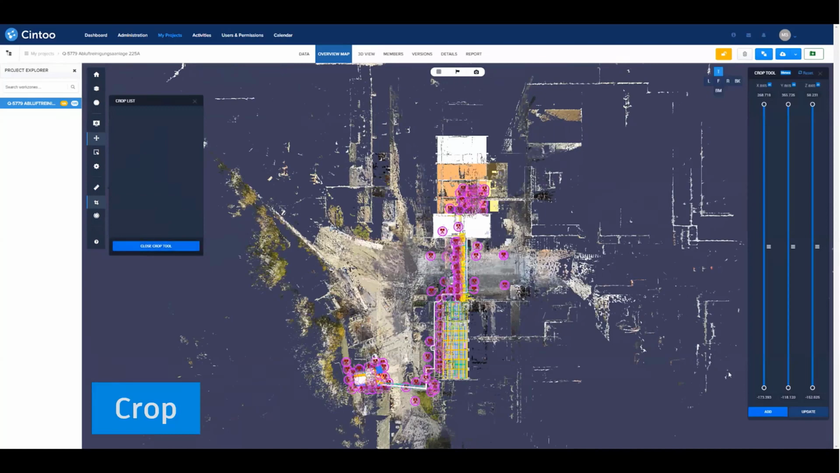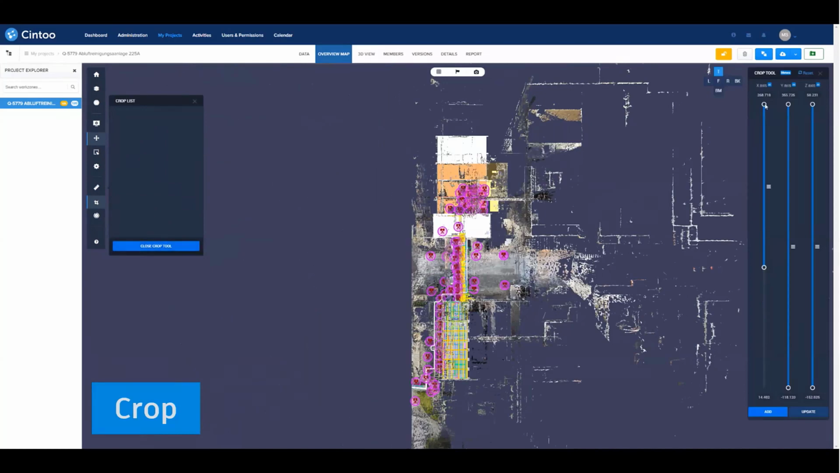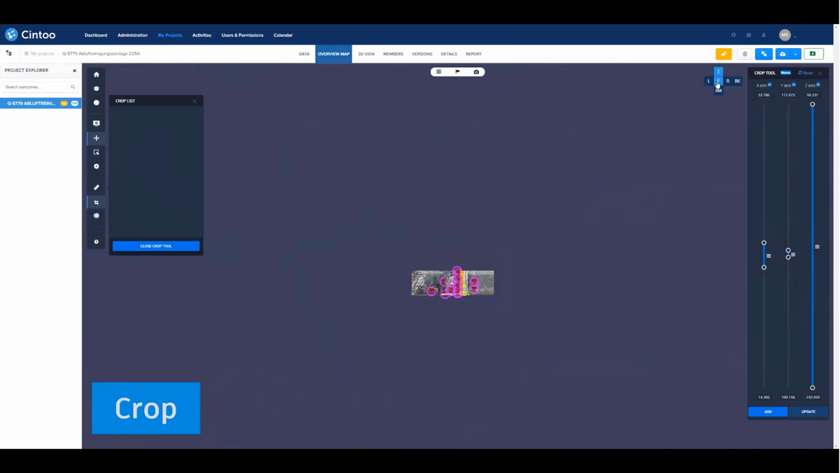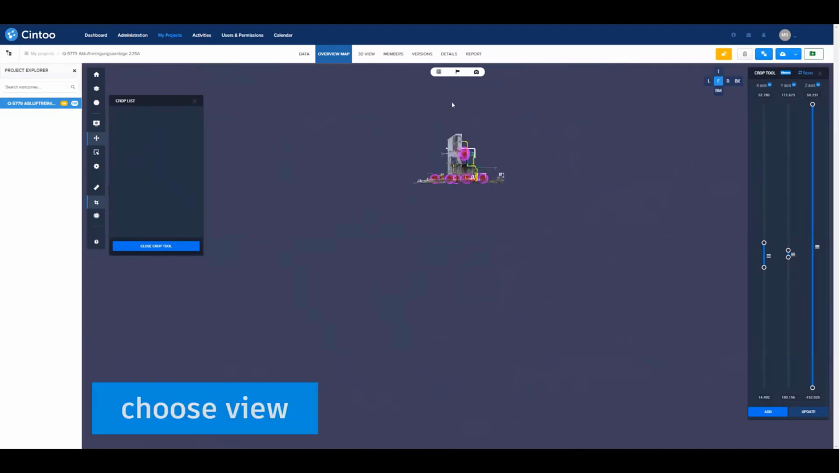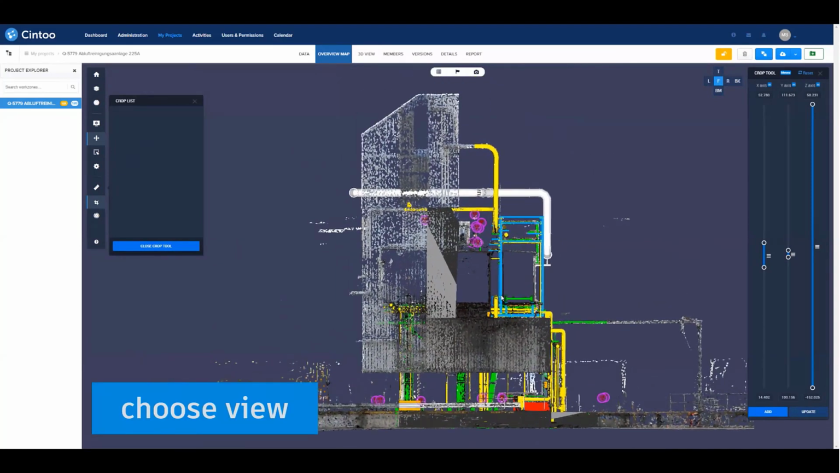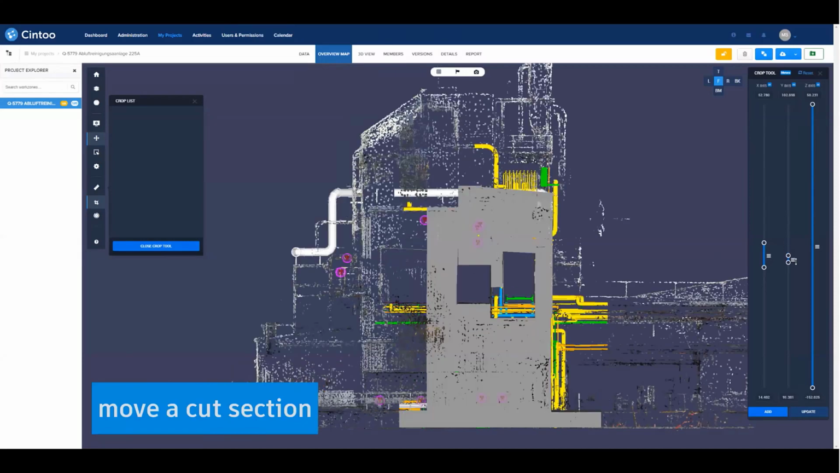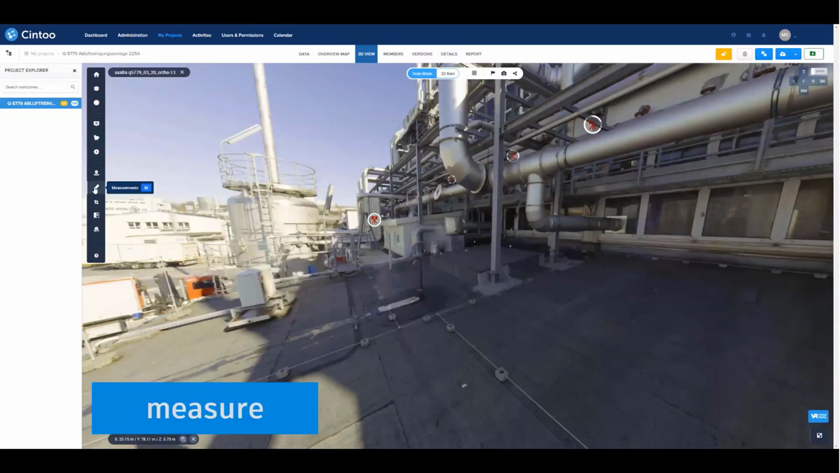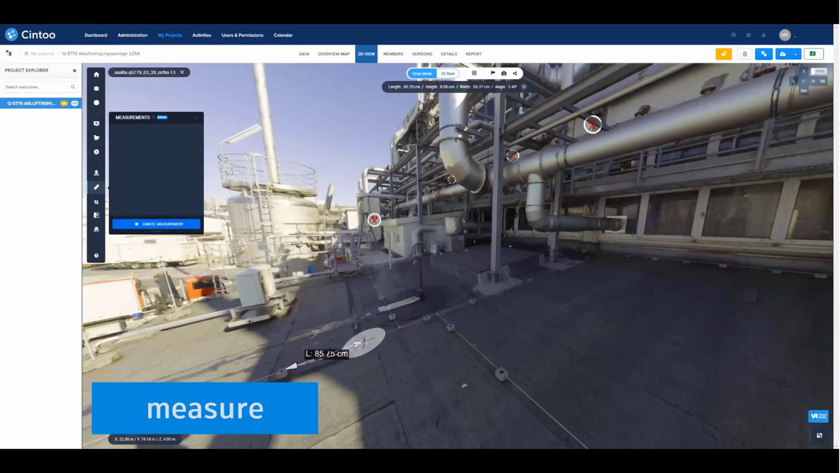We also like to go through the overview map and crop those views. Easily done, directly in the Cintoo cloud platform. We choose here a front view and try to do some cut sections. And it's a nice feature that you can go from one point to another in that cut section. You can move your cut section. And there it is really easy to see if there is something wrong or if there is a mistake. Also, measurements for sure are possible.